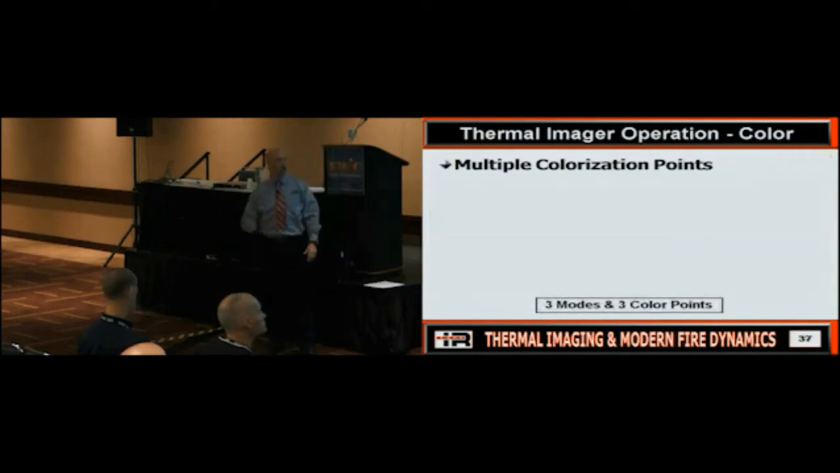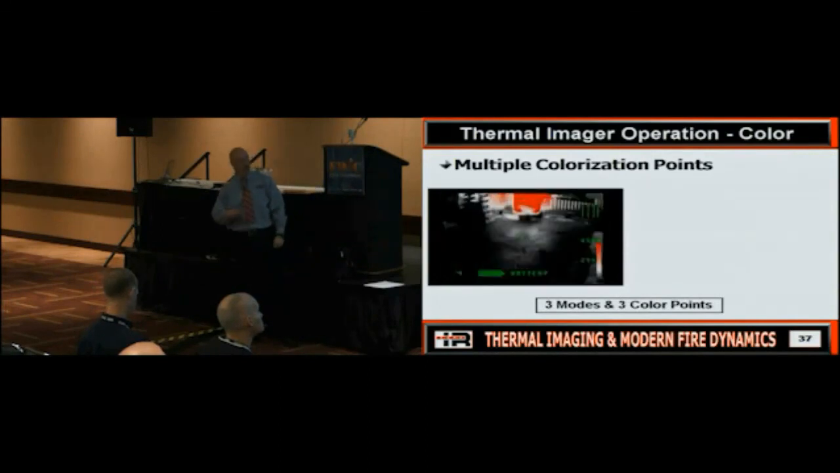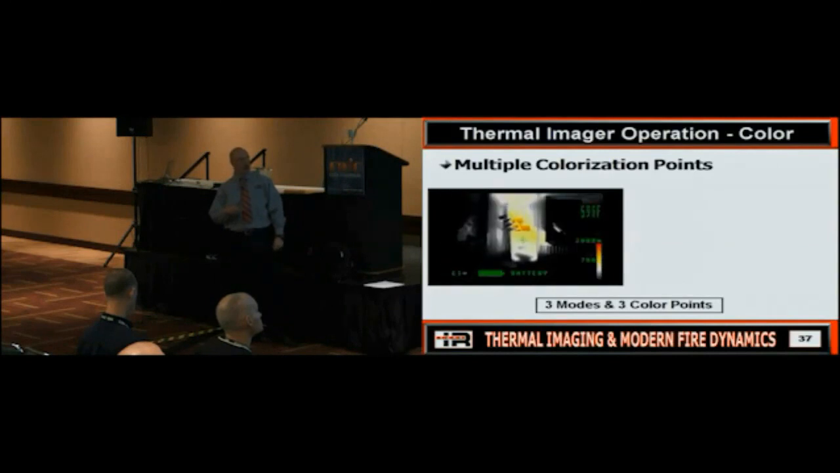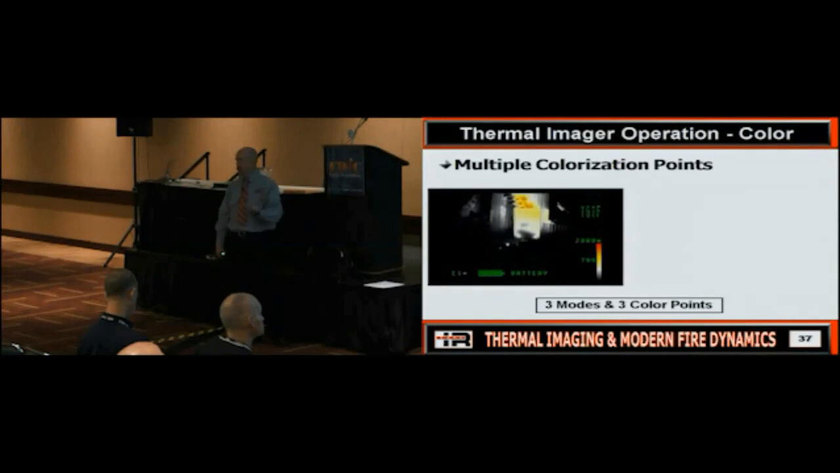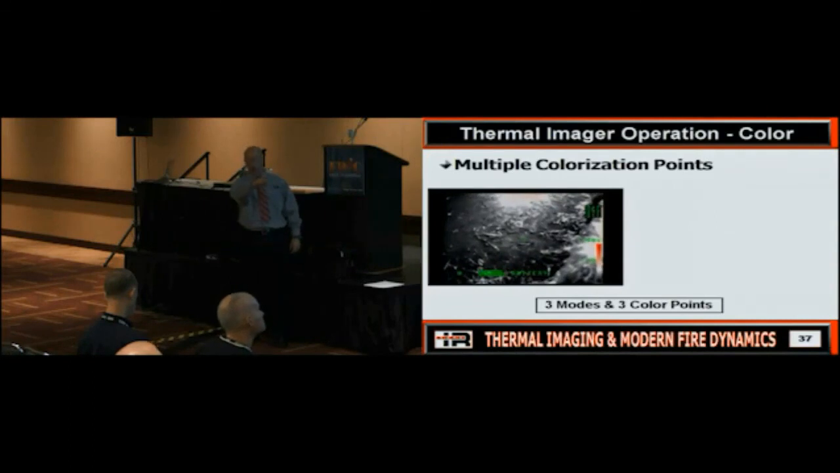Now we look at a 3-mode camera. We can have the same thing. High sensitivity, I'm red at 200. Medium, I'm red at 450. Low sensitivity, I'm not red till I'm 2000. So does everybody see how that's working? So you've got to understand your symbology. What does this mean, and what does this temperature scale mean? Is everybody good?